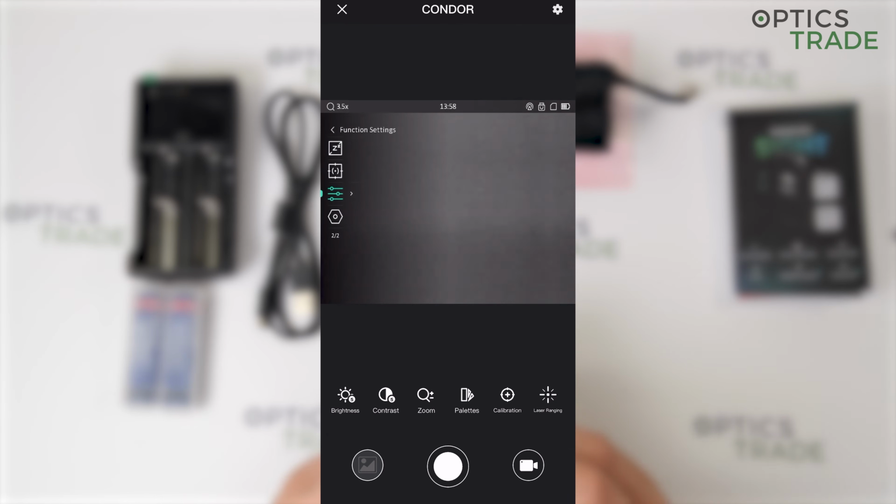And lastly, we have the general settings for language, time, date, units, meters or yards, automatic power off function, and if you want to restore the device to the settings like when you bought it. And lastly, all of the information about your device.